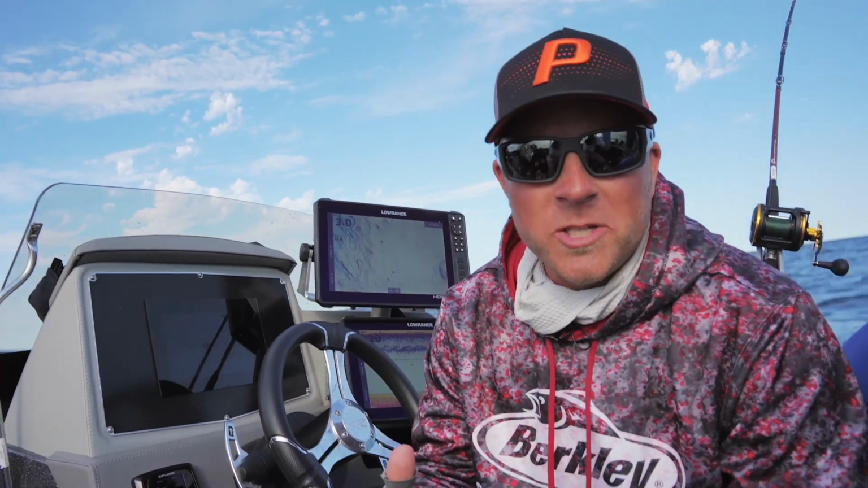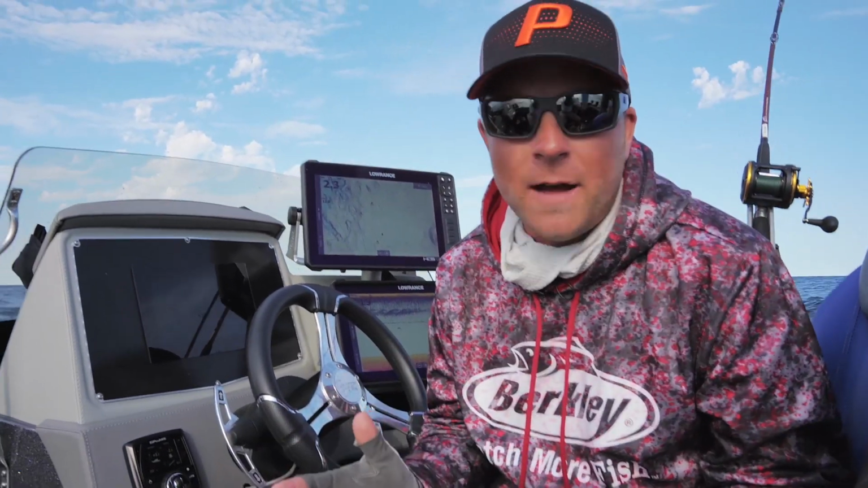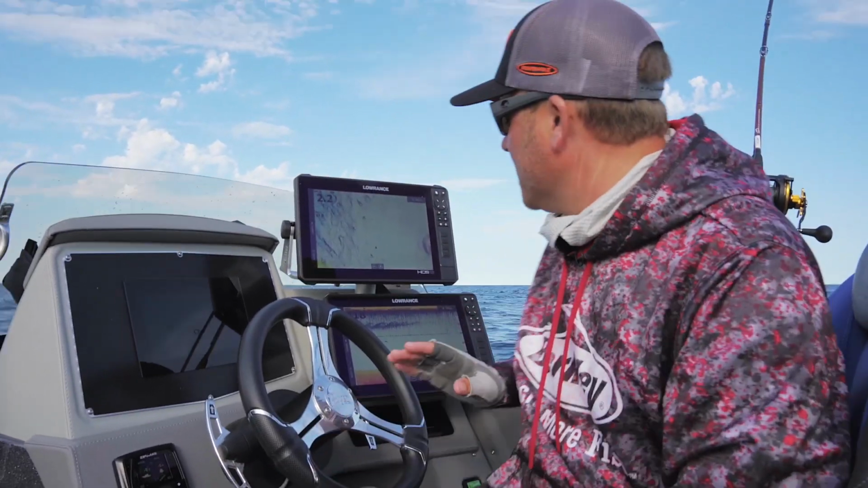So this is a situation that we come across a lot with walleye fishing. We're in the open water, out here in deeper water than obviously what we'd be in for walleyes. But the thing that I really want to key in on is the use of my electronics, so we can put us in a situation where we can get as many of these salmon to bite as possible.